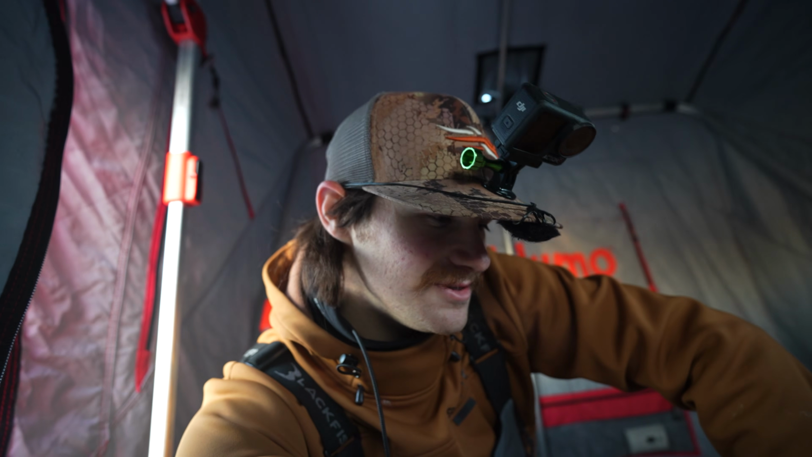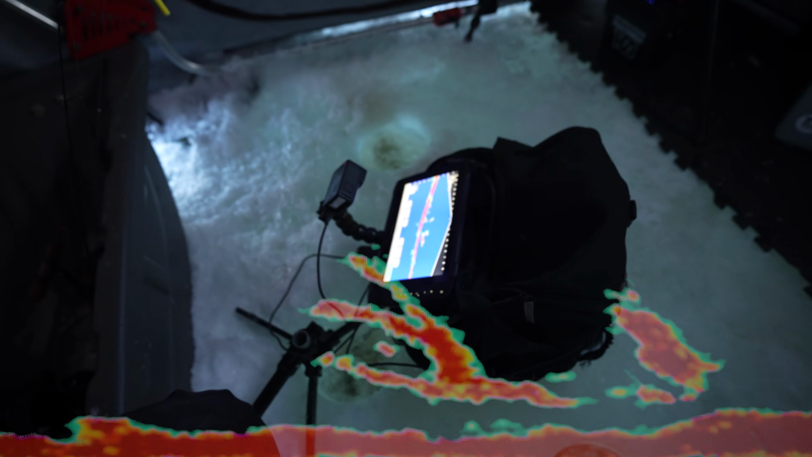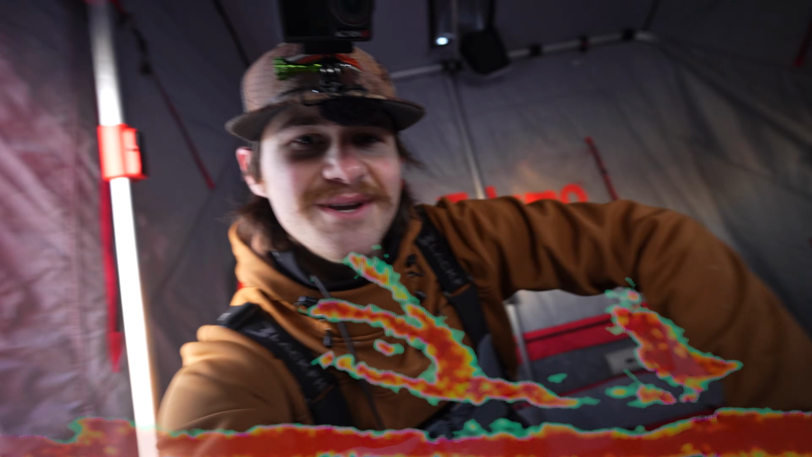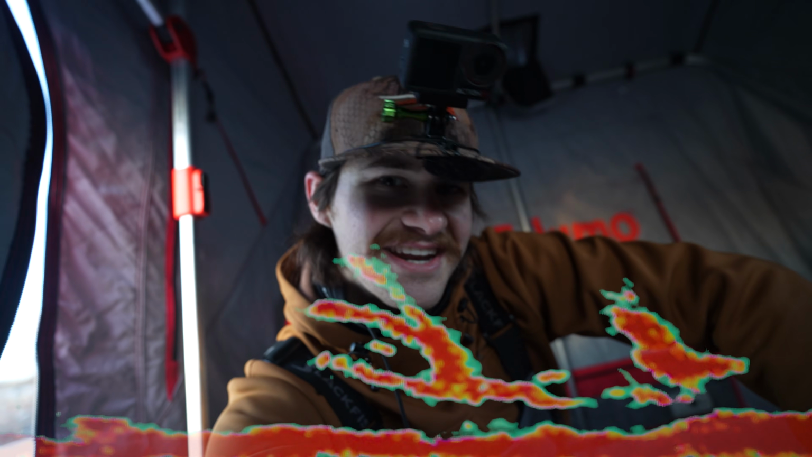First thing I wanted to do was explore some of these trees, and it definitely seems like there is quite a few crappie on them. I'm going to get everything rigged up, get all ready for the day, drop down a line, and see if any of these fish are hungry.